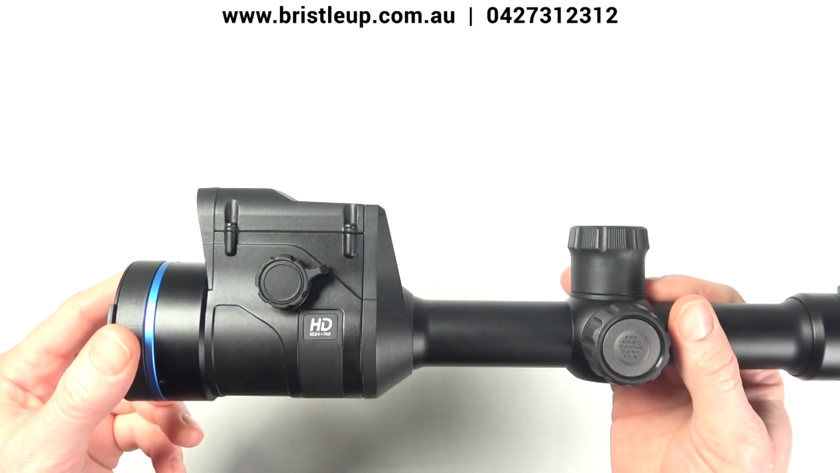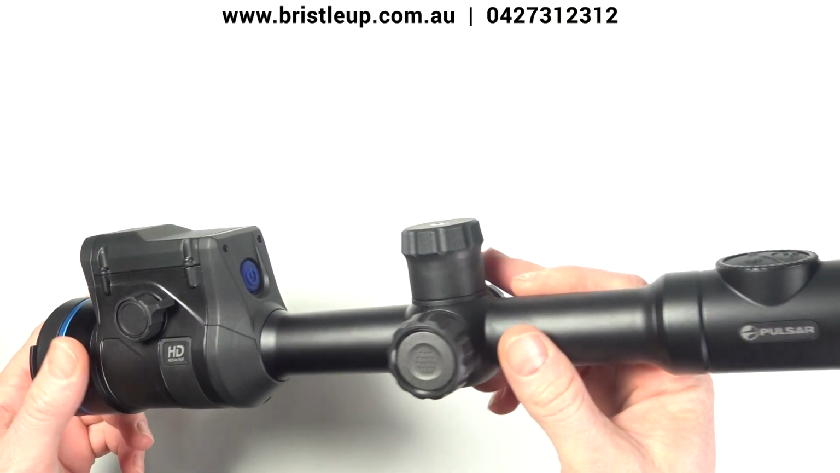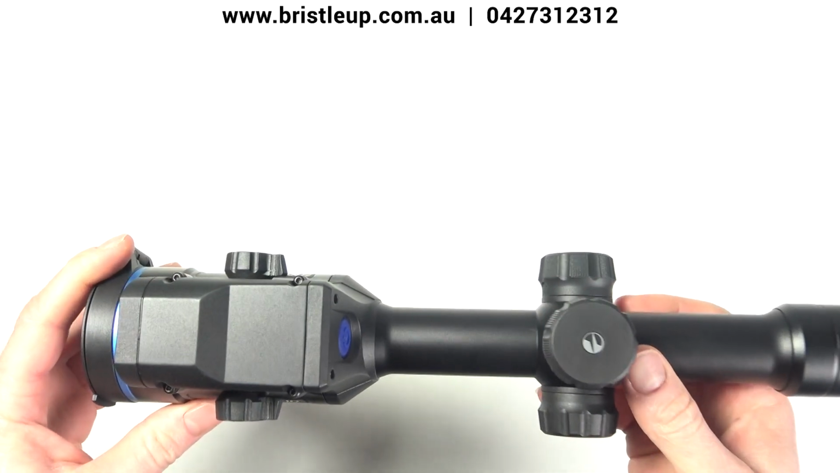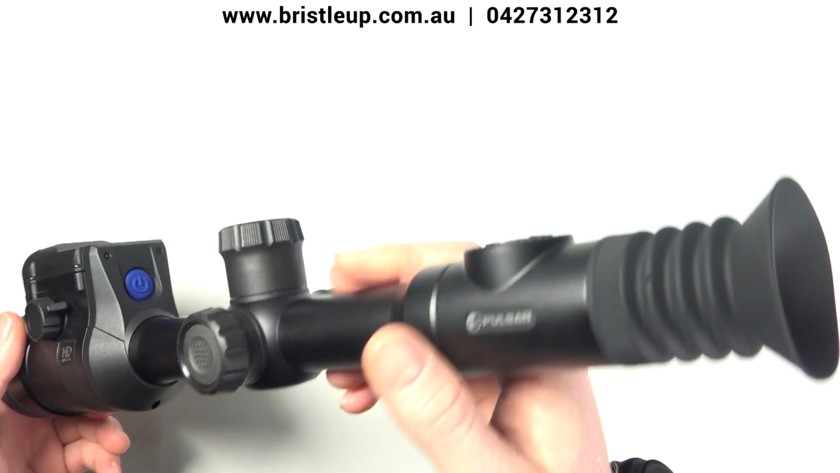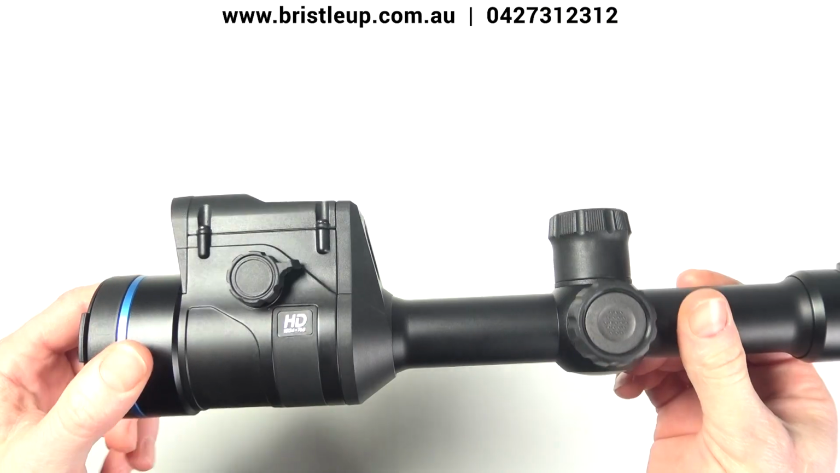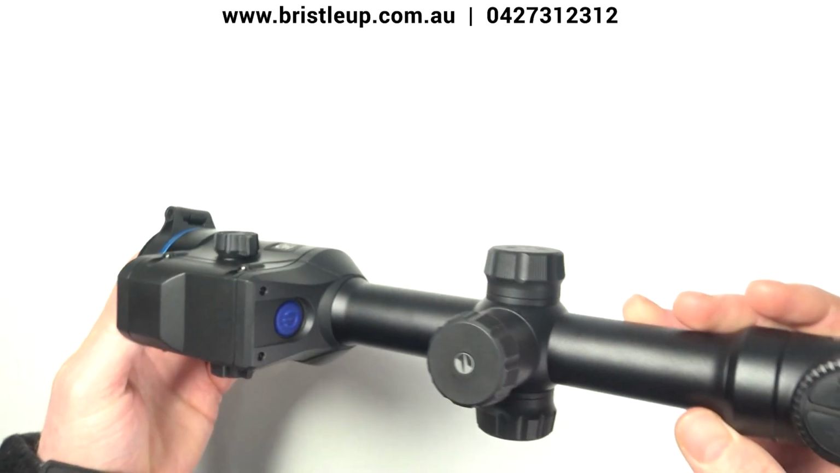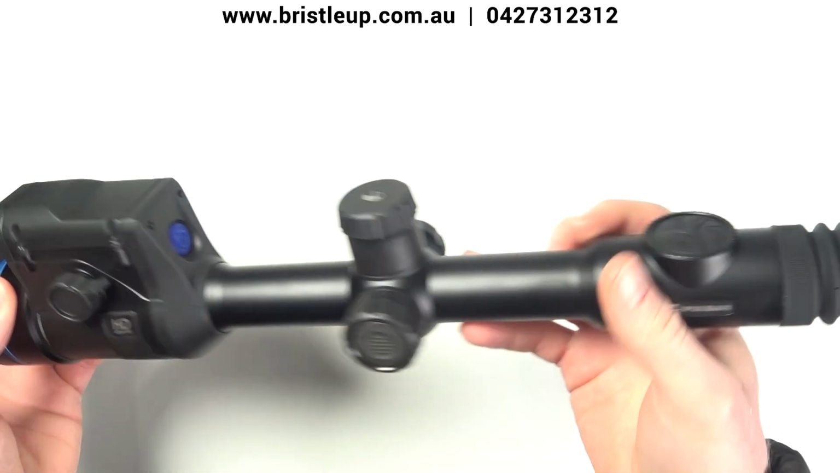Alright, so Pulsar has a world-renowned reputation for quality and reliability, and that applies in Australia as well. It's one of the longest standing brands in Australia. Very popular with contract culling and pest controllers due to this reliability. But that doesn't mean that other products aren't as good, but Pulsar has definitely set their reputation up in Australia very well. Pulsar also has very good designs, so they're usually the first to introduce new features. Well, they have been of recent, so they've had an integrated rangefinder in their tube style scopes for a long time now.